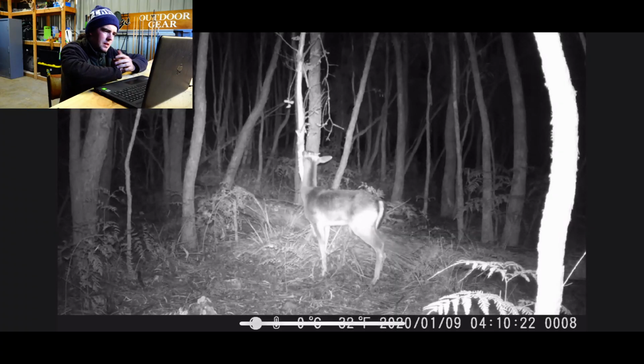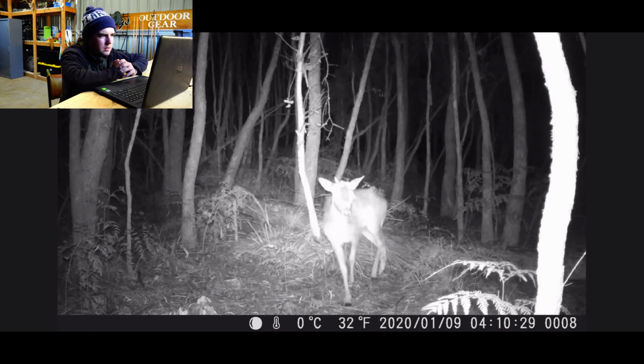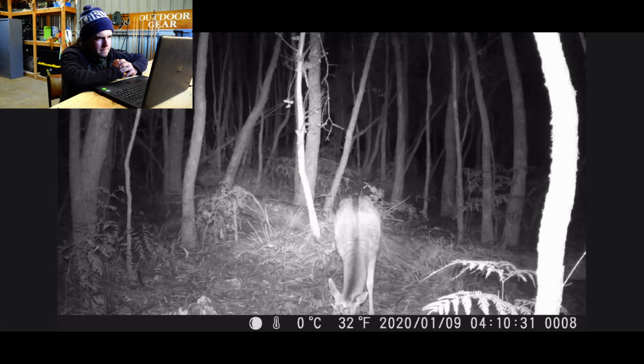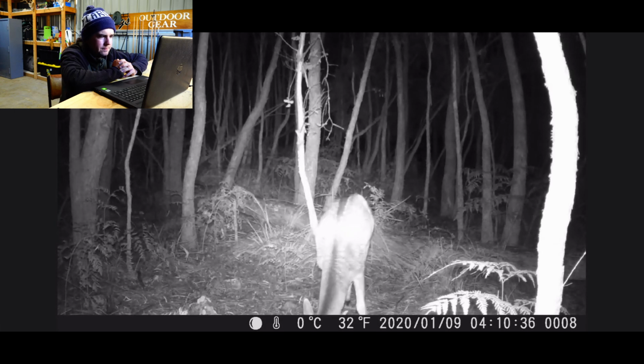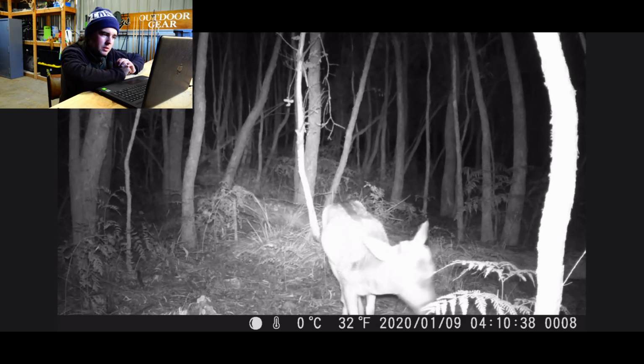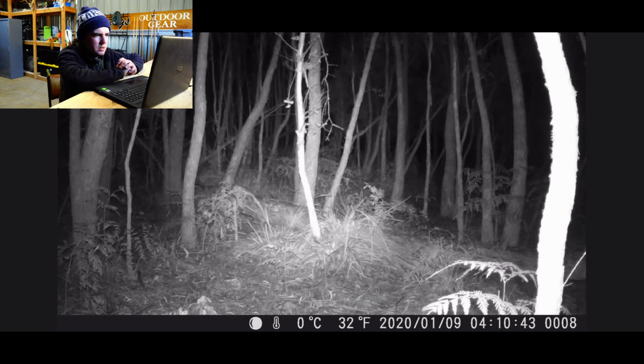What have we got here? We've got a spiky. 4 o'clock in the morning, checking out the tree. It's a tiny spiky. I reckon I don't know if he's been shot or he's just moved out of the area. But yeah, it's very, very strange. The only explanation is he's been shot, but if it's the one we're thinking of, he hasn't been.